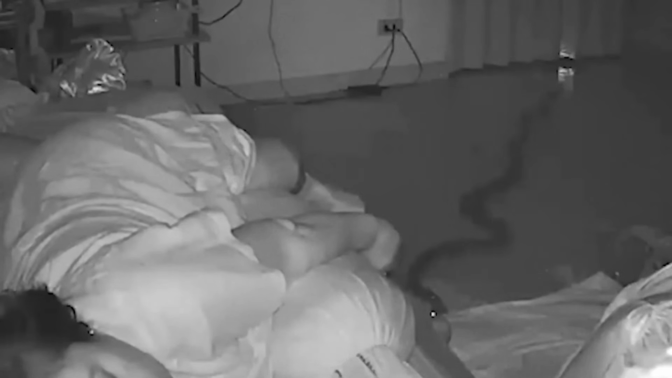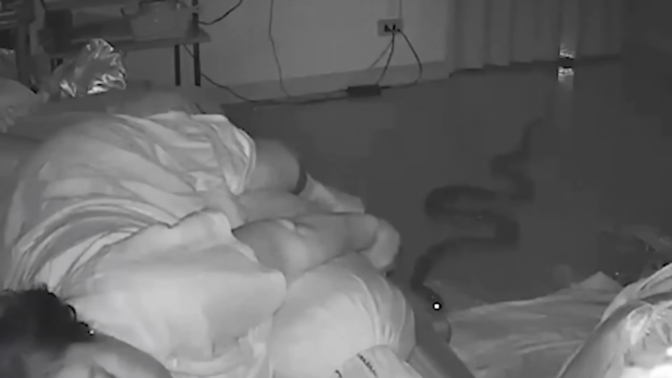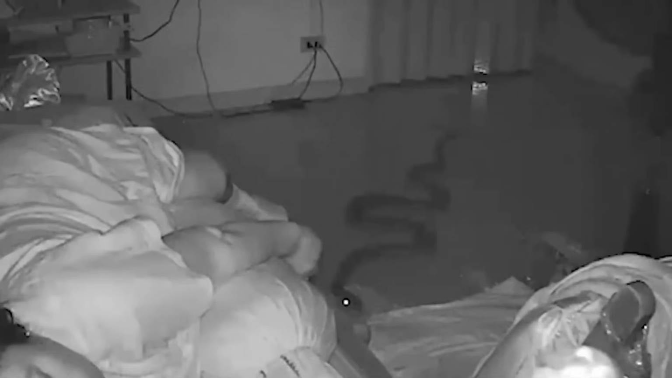Okay, so imagine this. This lady just goes to bed thinking she's perfectly safe in her own home. Little does she know, danger is silently creeping its way towards her. Captured on a security cam mounted inside her bedroom, we see a lady sleeping peacefully, blissfully unaware of what's about to happen. Out of nowhere, a python has slithered its way across the floor and is heading straight for her. As the camera continues to roll, the snake appears to get pumped up, almost as if it's preparing to strike at her foot.